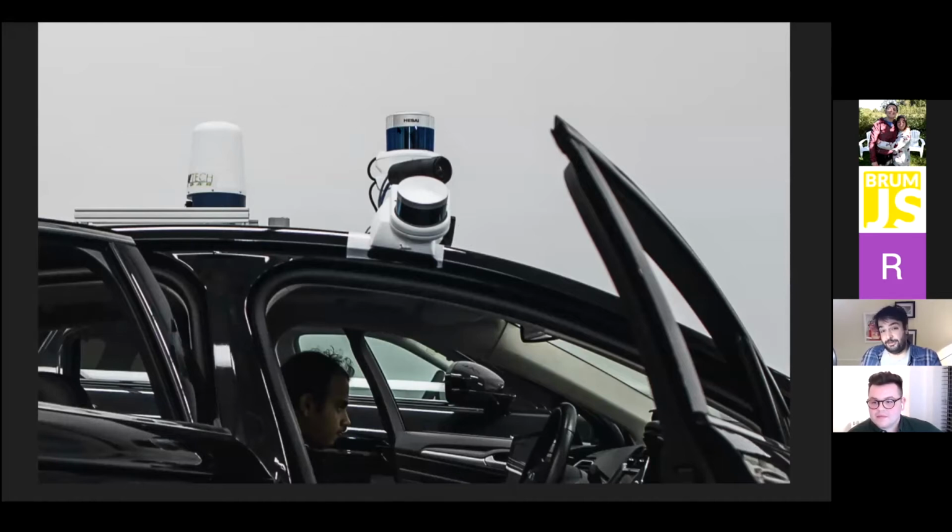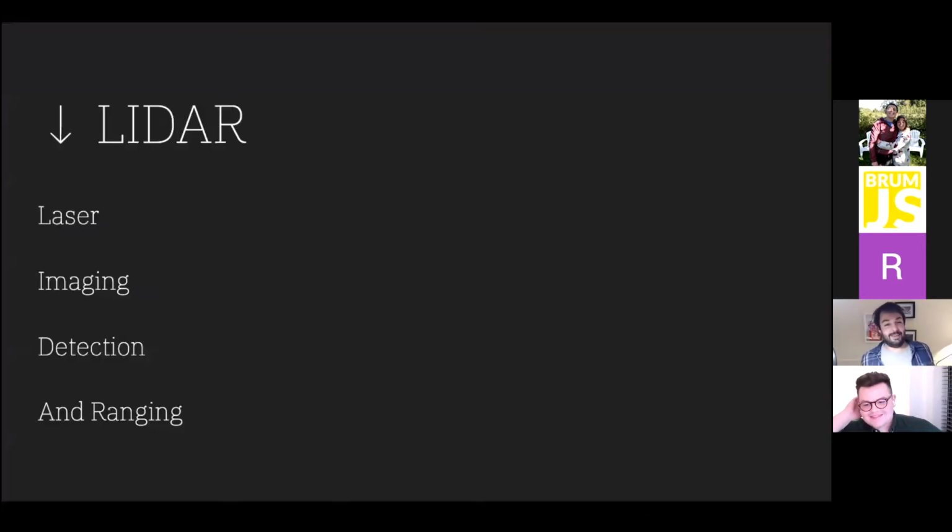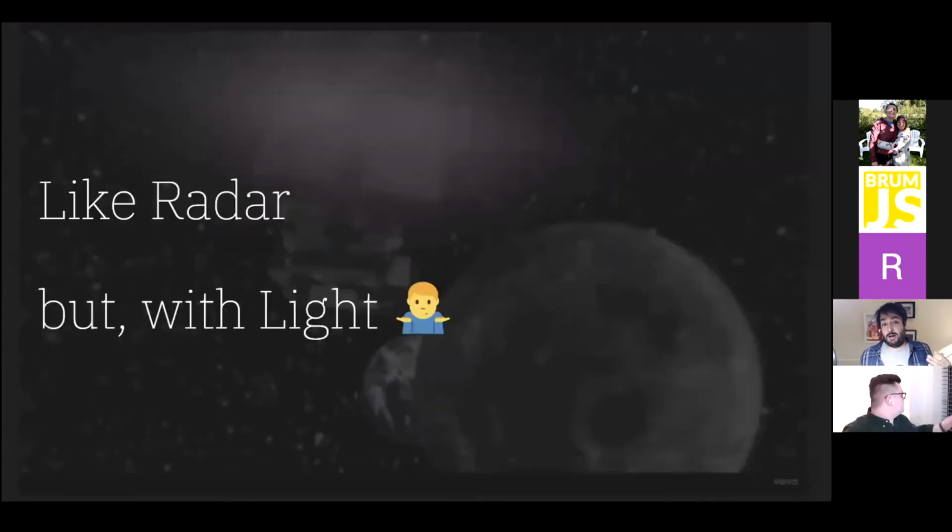These 2 sensors here, the kind of sparkly ones, are what I was going to talk about today, and they're cool because inside them they've got lasers, right? Everyone likes a laser. These sensors are LIDAR sensors, and that stands for light imaging detection and ranging. So kind of like radar, but for light.